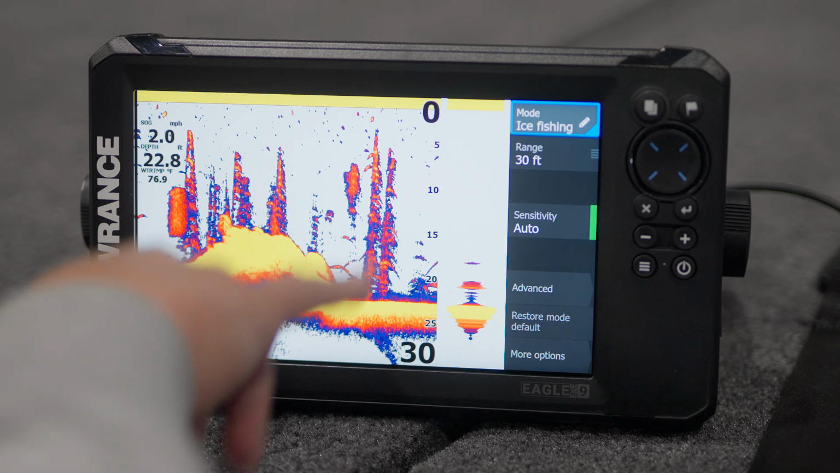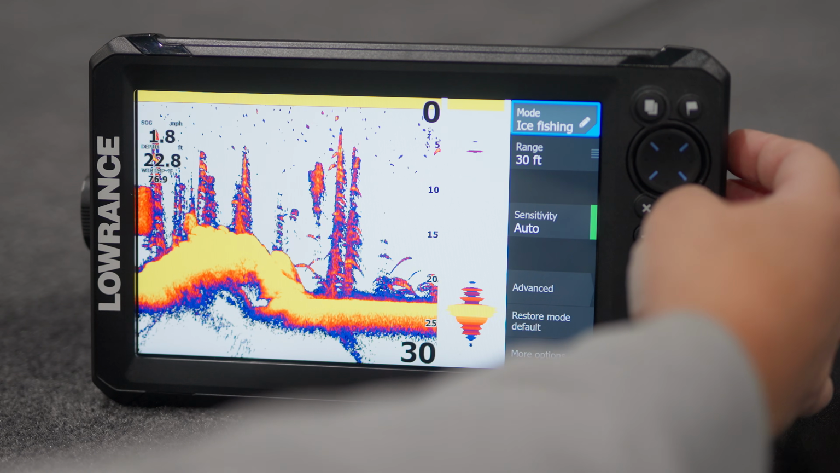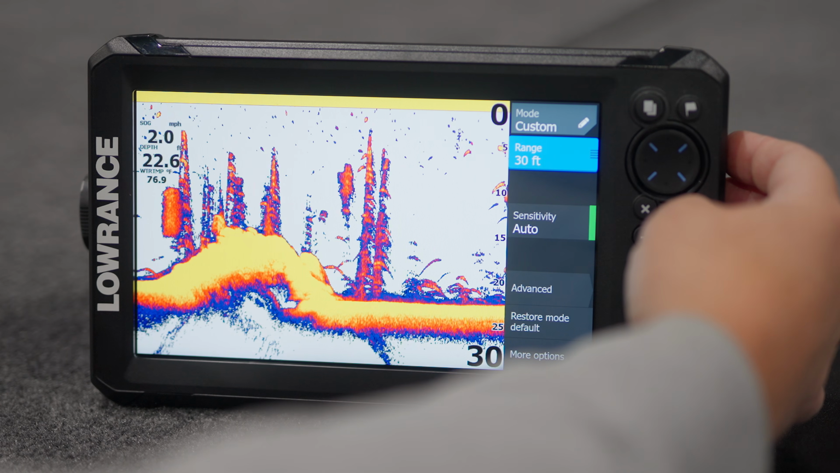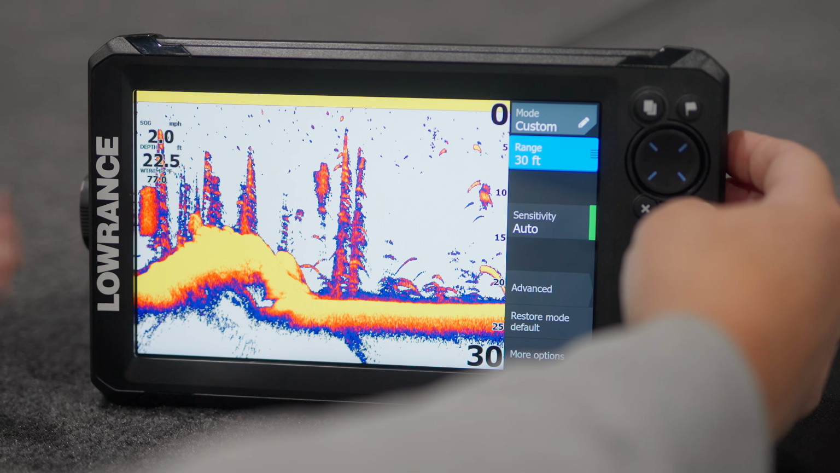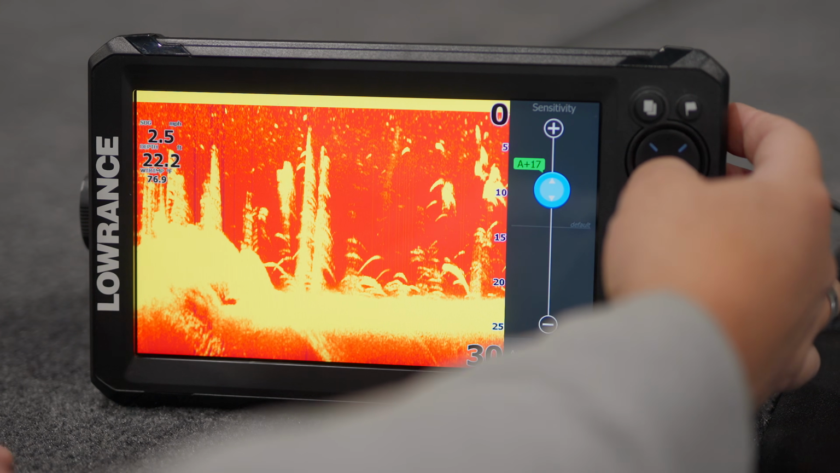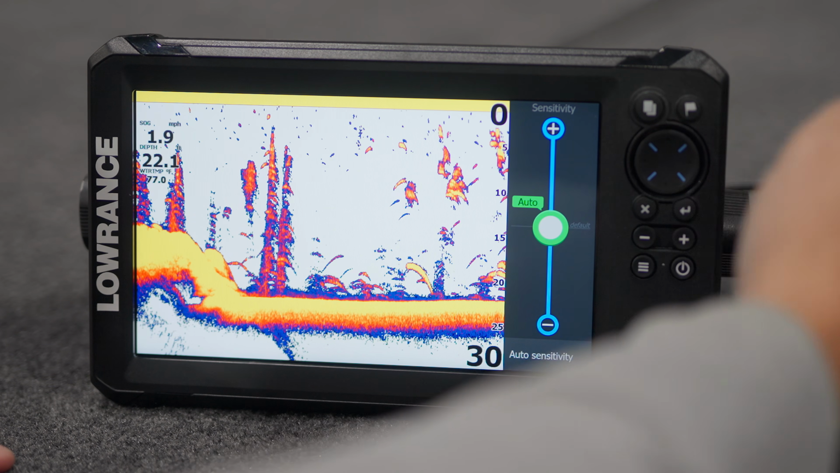So like if we went into our ice fishing mode, it's going to have our A-scope already on there. Once we get into any of those modes, like if I change it back to just custom, if we're on the water in the boat, you can manually change your depth range. Instead of being on auto, you can manually change this to whatever depth that you want to see. Sensitivity, again, that's going to be how we can adjust that. Obviously, the higher we go, it blurs it out. It gets really sensitive. We can go down and adjust to your liking. Auto is pretty good, what we found out so far.